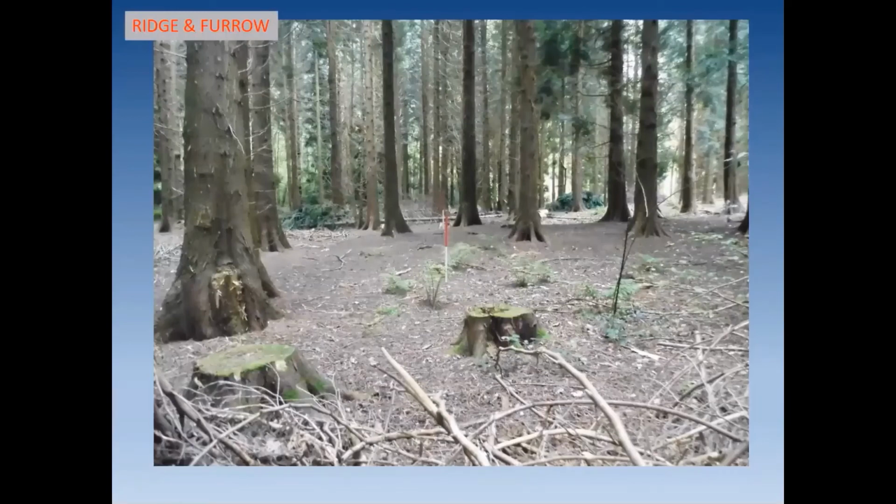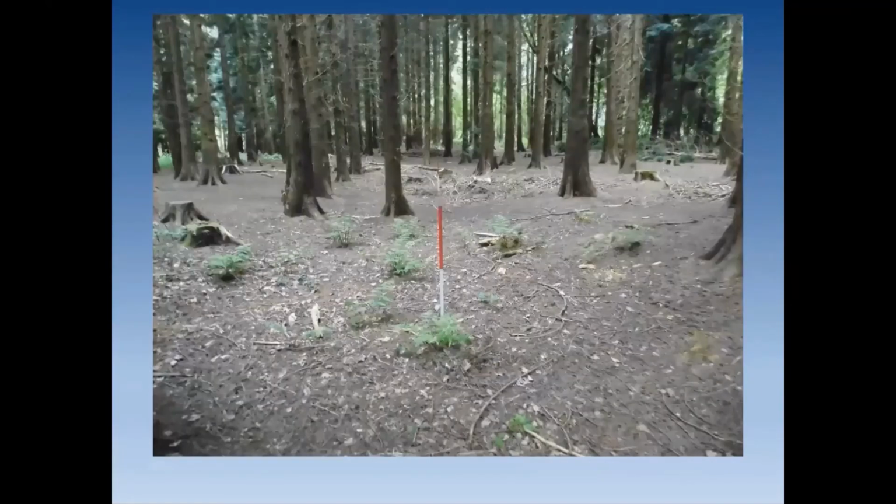Now, the ridge and furrow, I think there are areas of ridge and furrow. This is from a photo I took in 2015, and it's washed out and you can't really see it, but this is where I thought I could see ridge, furrow and ridge. But I take it, it's not very good. There we go again. Ridge, furrow and ridge. So the ranging rod is sitting in the bottom of the furrow, and there's a ridge down that side and a ridge down that side.